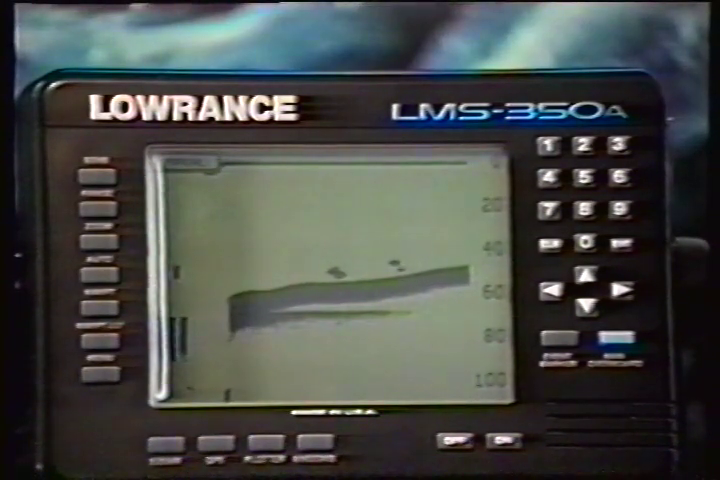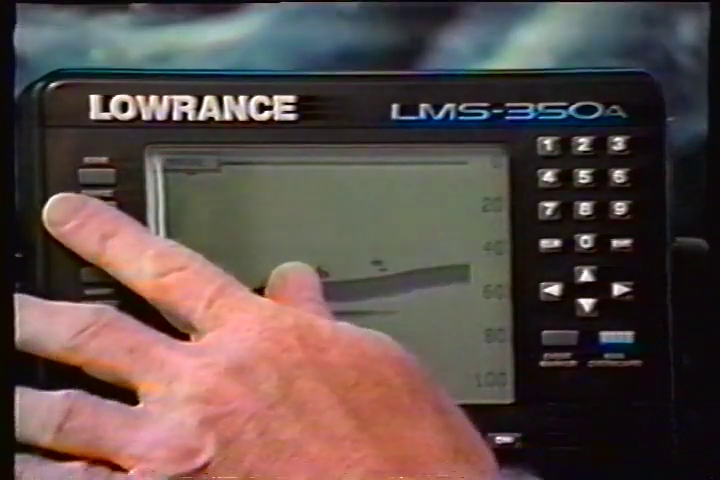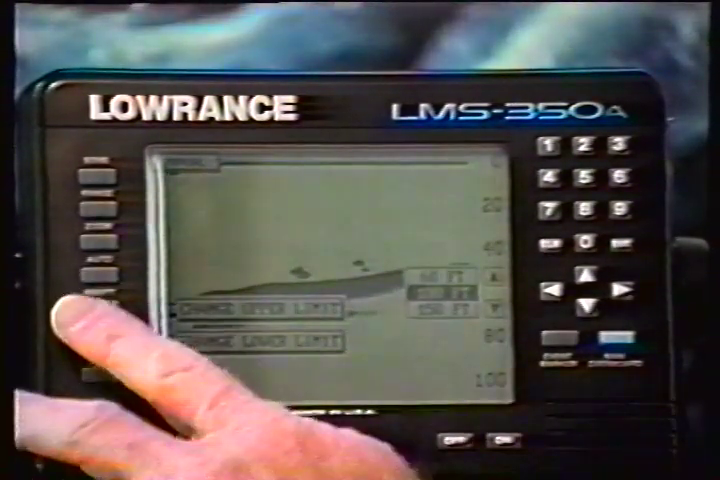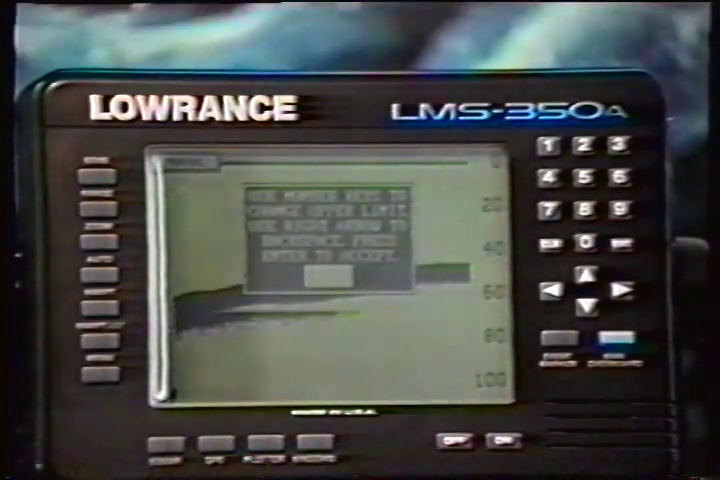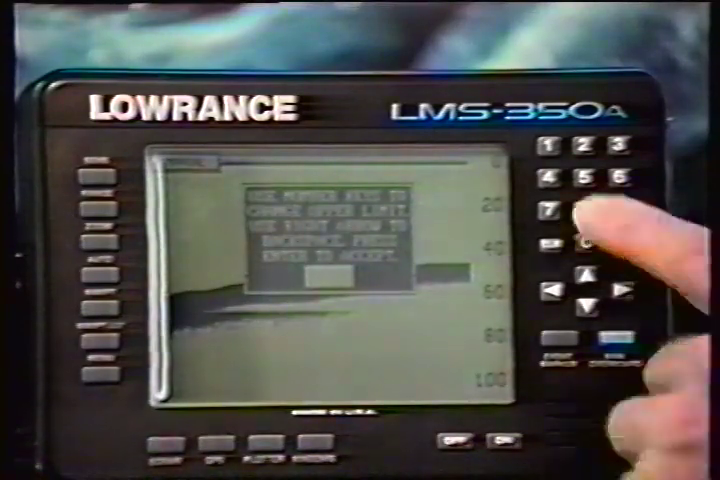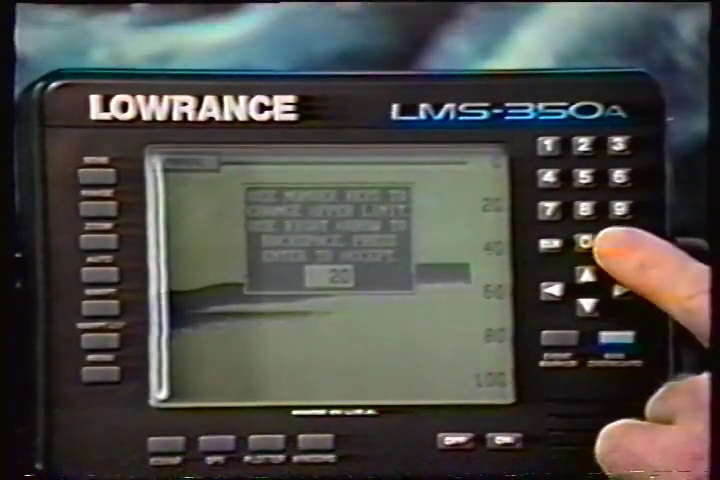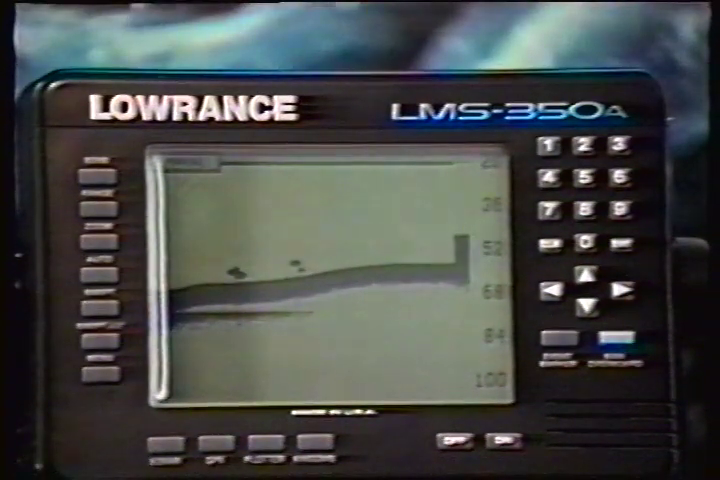To change an upper or lower limit using the numbered keys, first press the range key, then press the key next to either the change upper limit or change lower limit labels. Now enter the desired depth using the numbered keys. Now press the Enter key. The LMS 350A erases the range menus from the screen and uses the new range you entered.